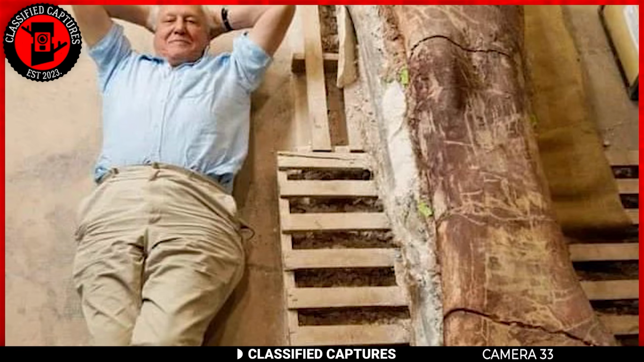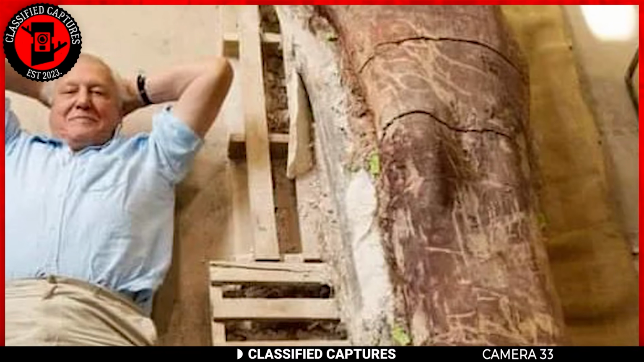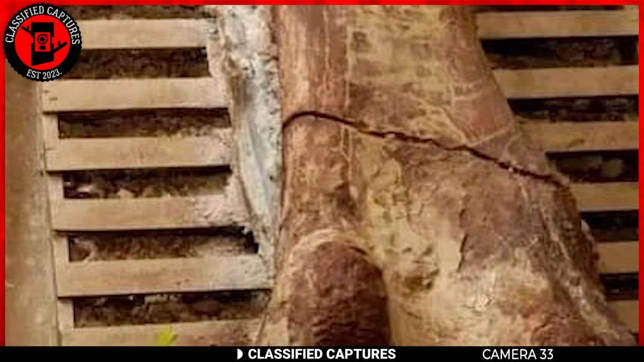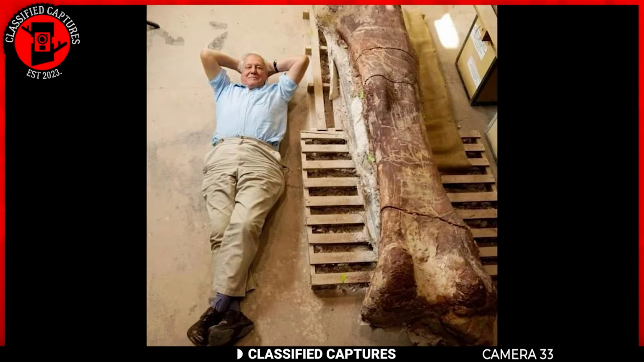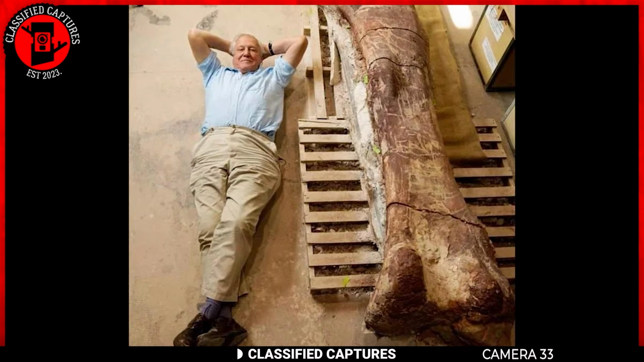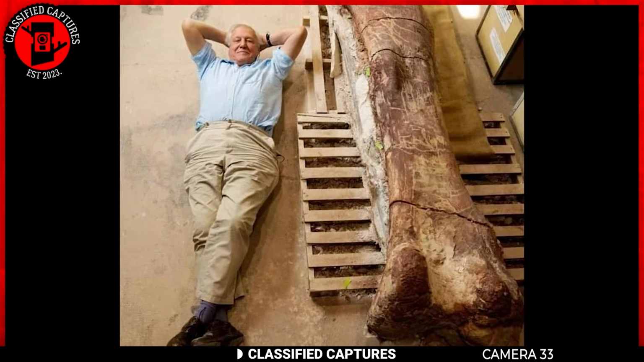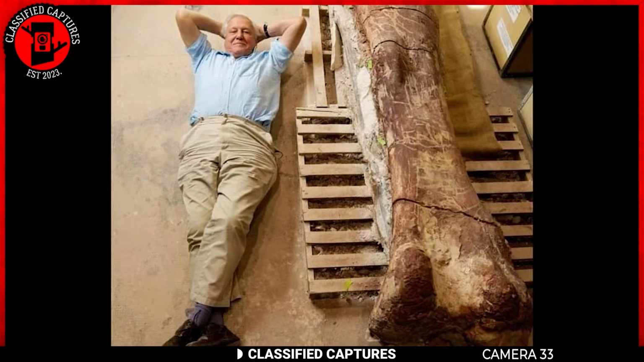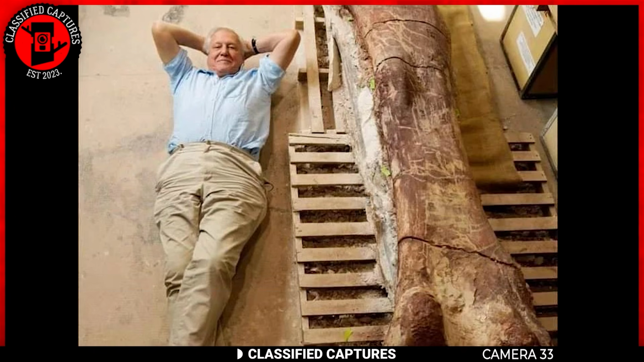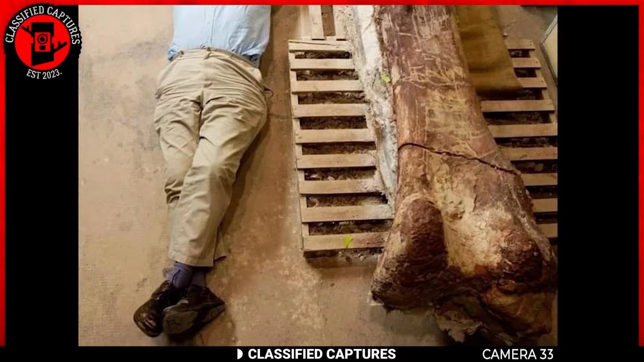It's nearly the same height as the man lying beside it, which really puts in perspective just how colossal these creatures once were. Titanosaurs are believed to have been some of the largest dinosaurs to ever walk the earth, and this bone alone speaks to their sheer size. It's mind-blowing to think that something this enormous was roaming our planet millions of years ago. Mesmerizing, right?